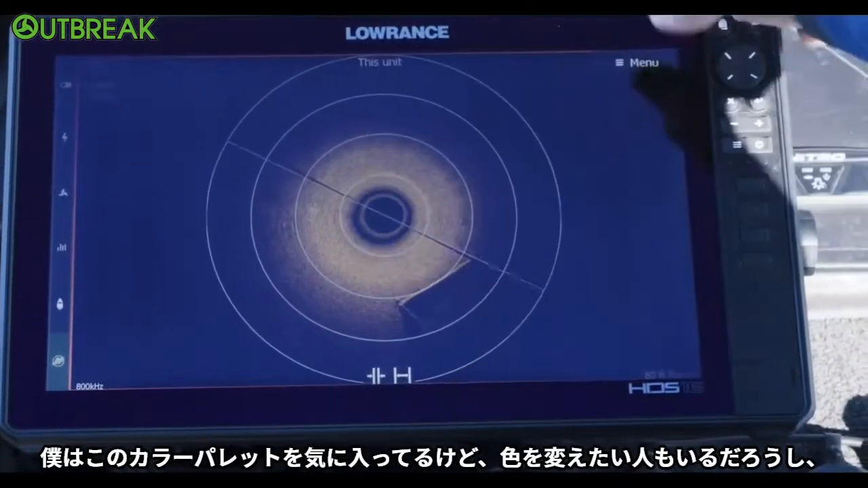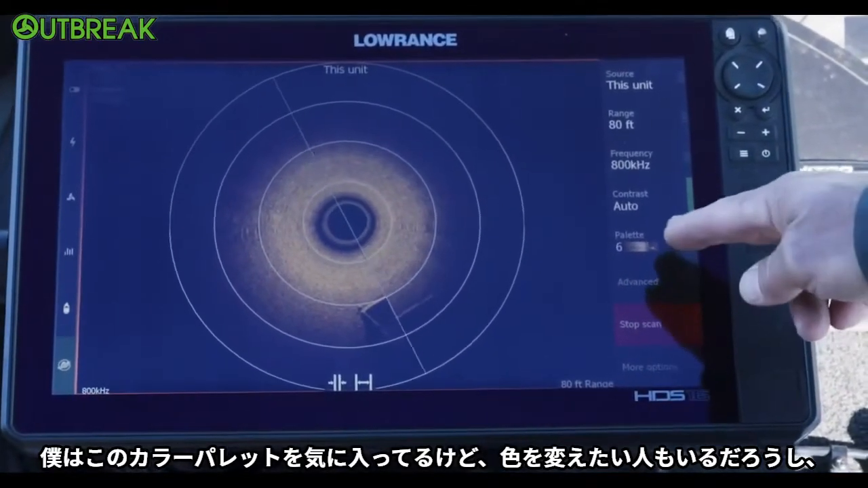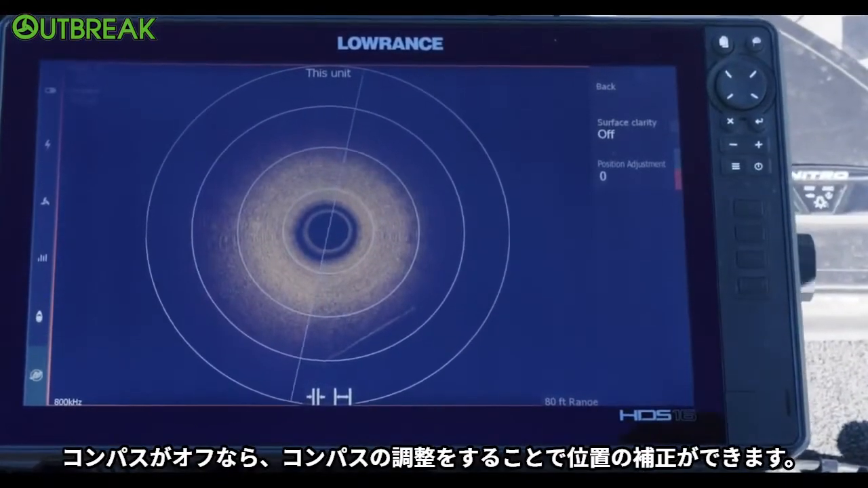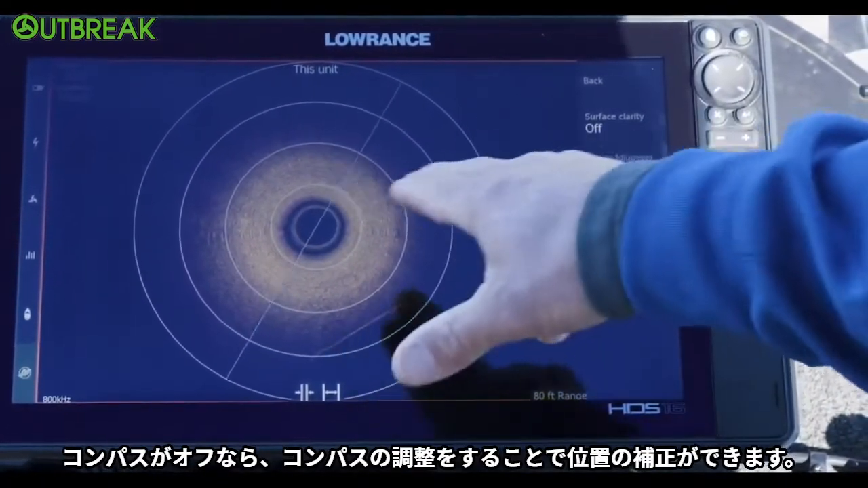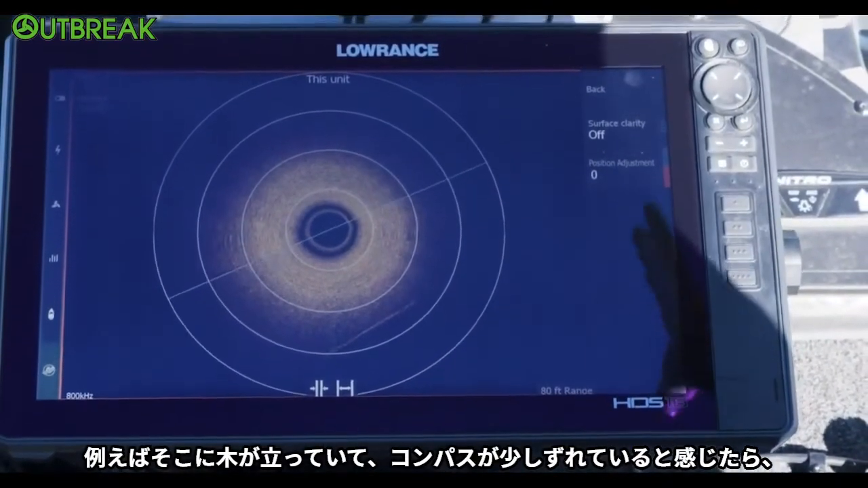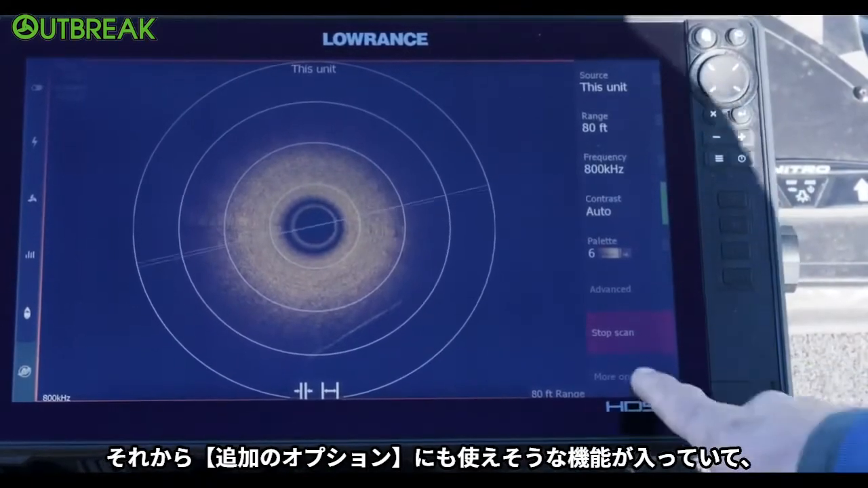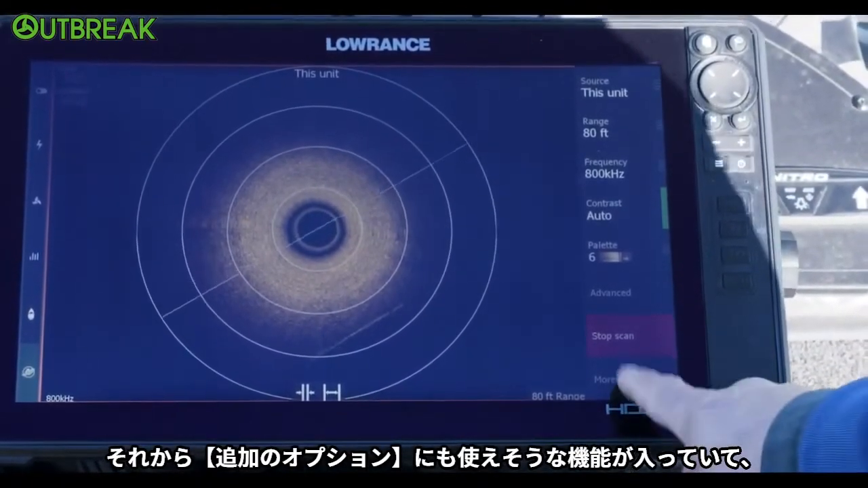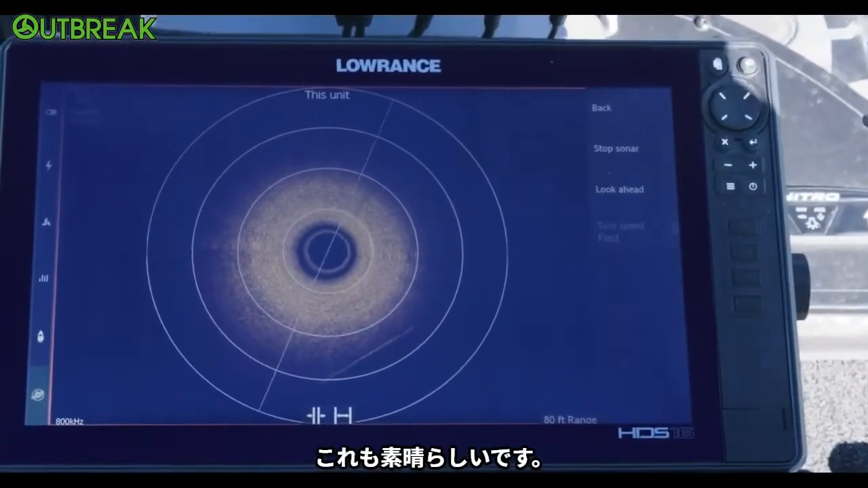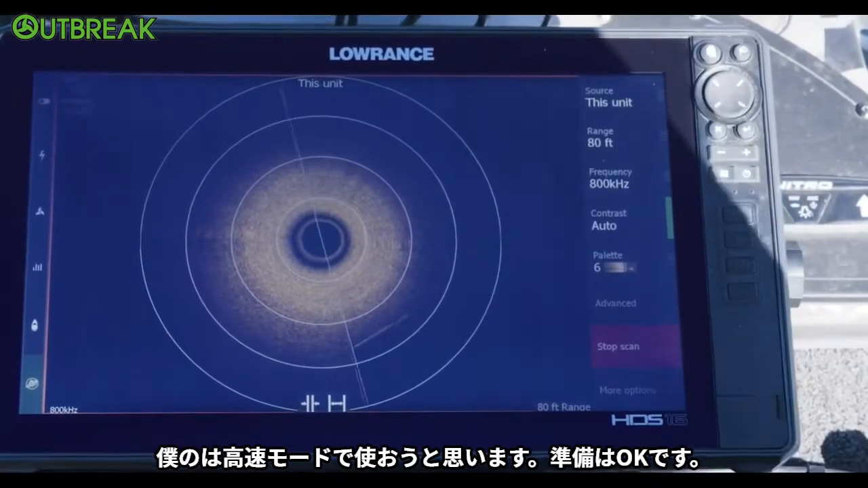I like this color palette, but somebody may want to adjust the color palettes. There's another setting here to adjust the compass. If your compass is off just a little bit, that's the position adjustment. If you've got a standing tree out there and it's a little off, you can adjust it right there. Other than that, I saw one other one in here that I may use, and that's that look ahead feature, which is kind of cool. But really, I think I'm going to put mine in fast, and I'm good to go.